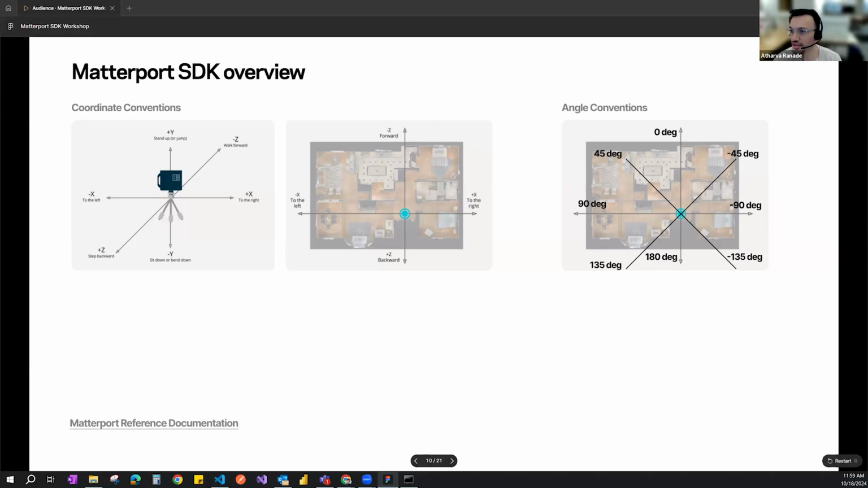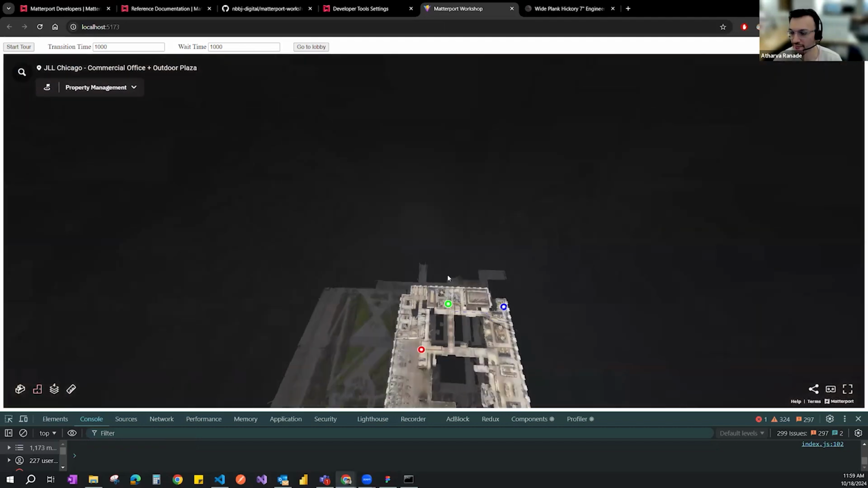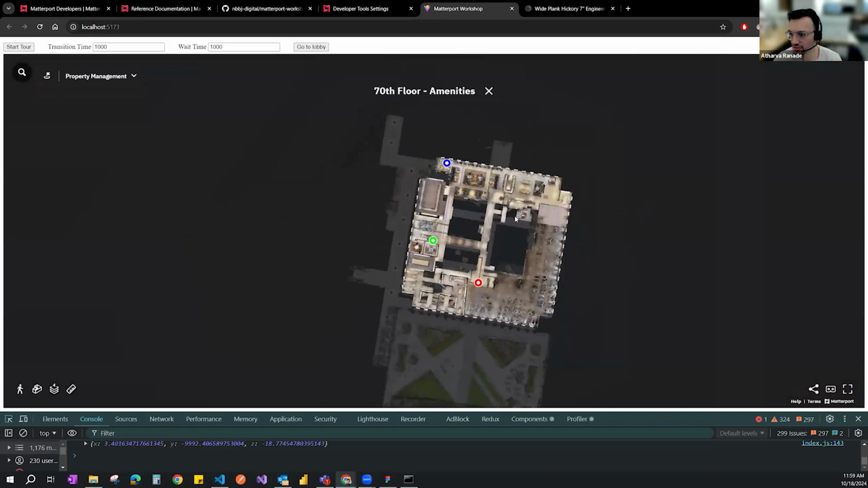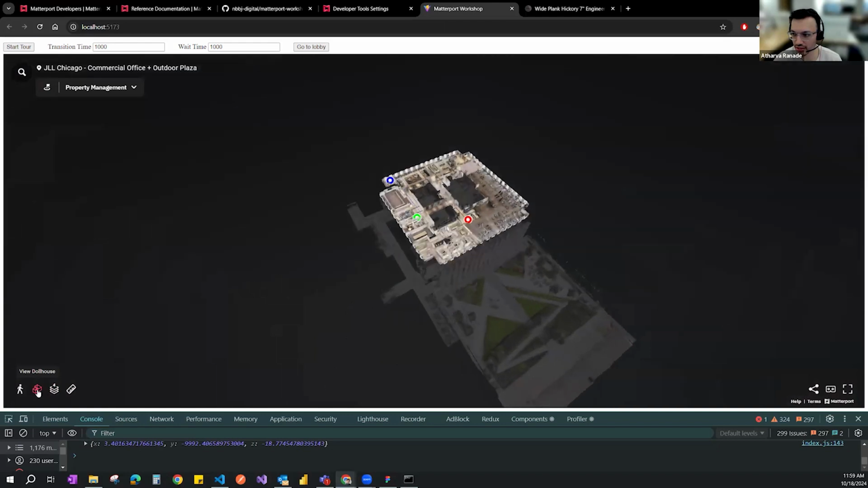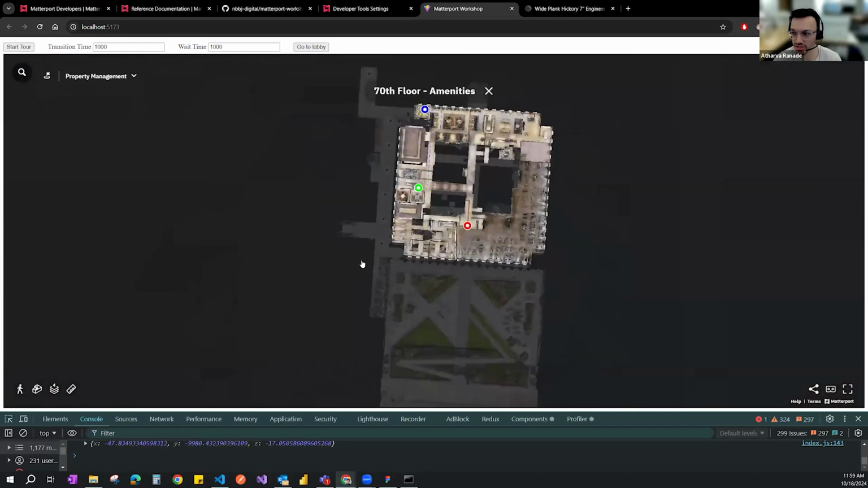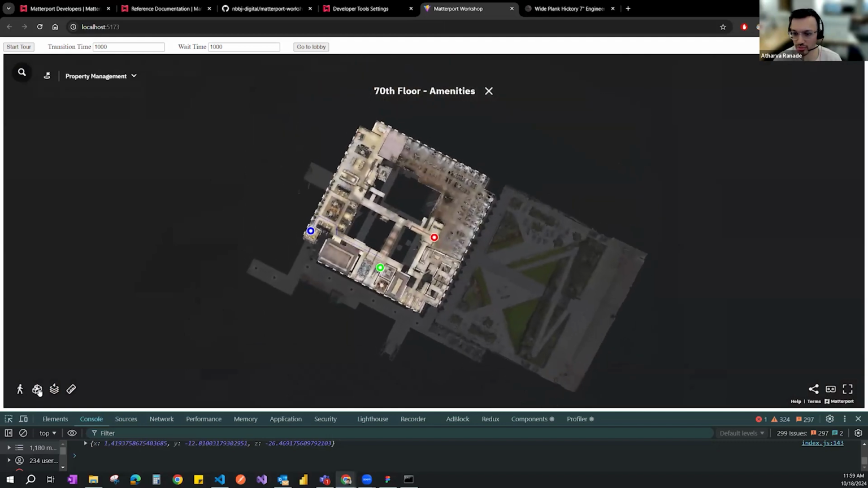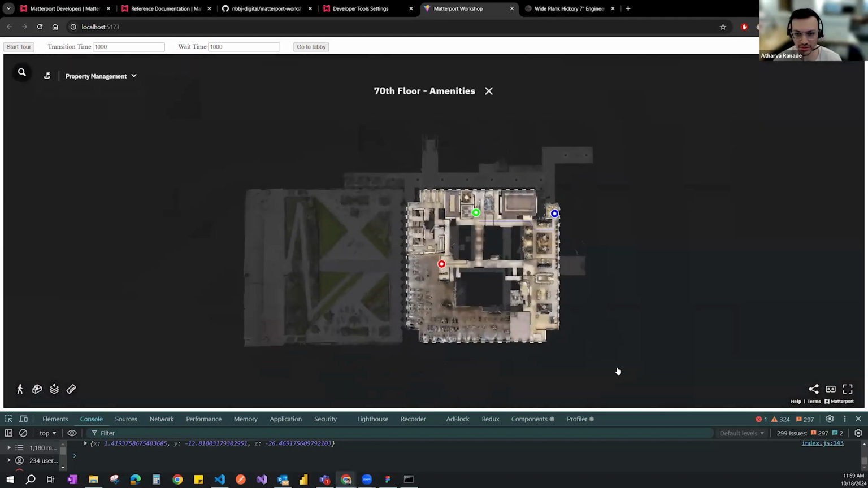Just to quickly demonstrate this, if I go to the plan, you will notice that if I change the orientation and try to go to the plan again, it will always bring me back to this orientation. No matter how much or where I rotate myself in a plan view, if I go back to the default plan view, it will bring me back to that view.